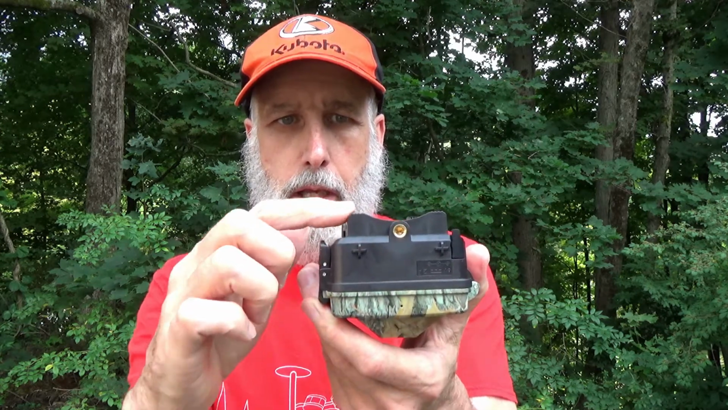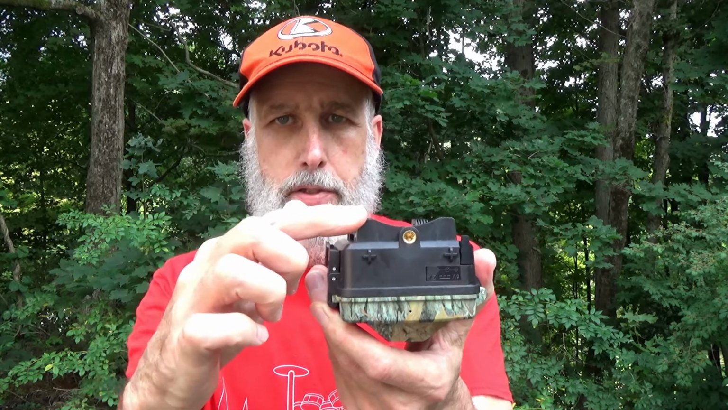I like the latches on this camera. Has very nice, solid feeling latches. I prefer cameras when they put the tripod mount in the center here. However, this one put it here, but they really gave it a nice beefy piece of plastic.